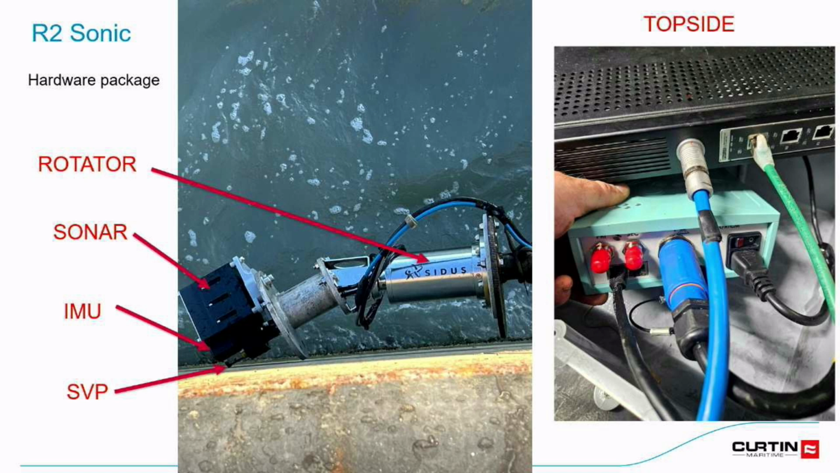This is now the R2 Sonic system that Telestra helped us out with. Very similar to the Norbit system. It has the Sidus rotator, the sonar. It has an IMU at the head, which is what they call their integrated system, and the sound velocity probe as well. On the right-hand side is the topside unit for the R2 Sonic, and then up top, that black box is what controls the Sidus rotator.